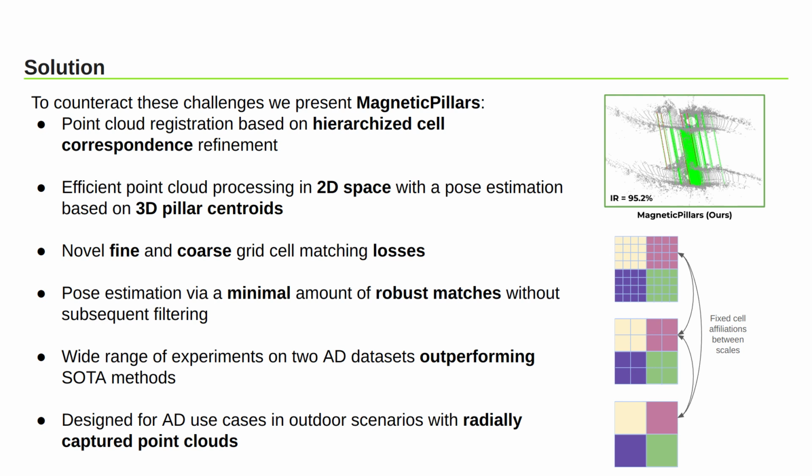Processing the cloud data in a rasterized grid results in fixed affiliations between the cells on the coarse and fine scale, leading to a massive improvement in runtime, since no expensive grouping mechanisms have to be conducted. To ensure a stabilized training process, we apply a novel coarse and fine grid cell matching loss, resulting in robust point matches where a minimal amount of key points is already sufficient to determine an accurate pose.